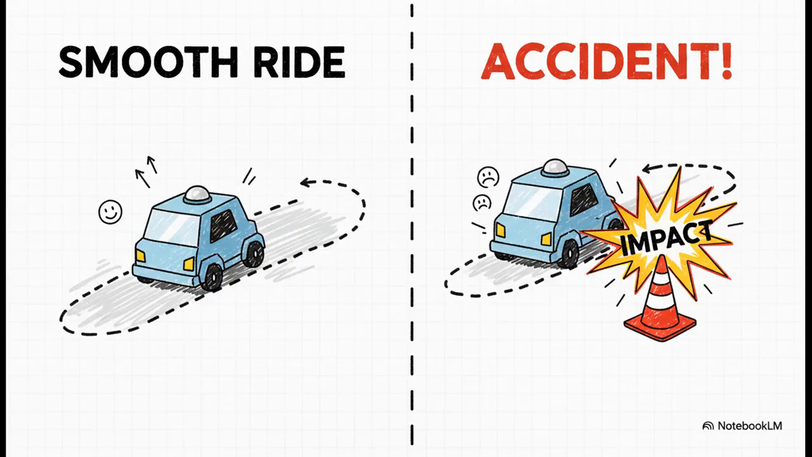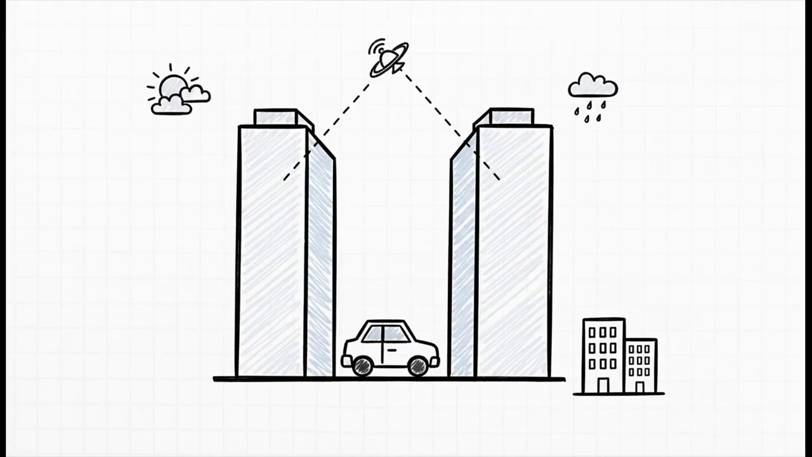Now, for you and me, that's just an annoyance. But what if you're not the one driving? Think about a self-driving car. For that car, being off by just a couple of feet isn't an inconvenience. It could be a total disaster. Close enough is absolutely not good enough. So what's the deal? Why do our current systems struggle?